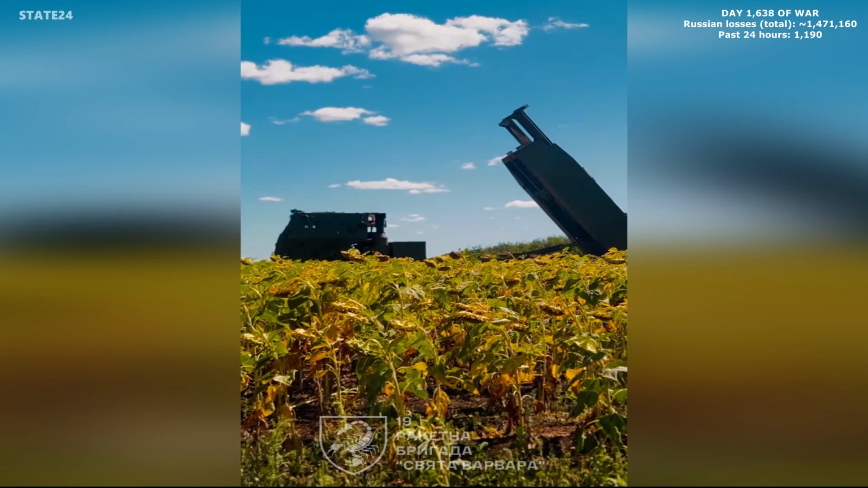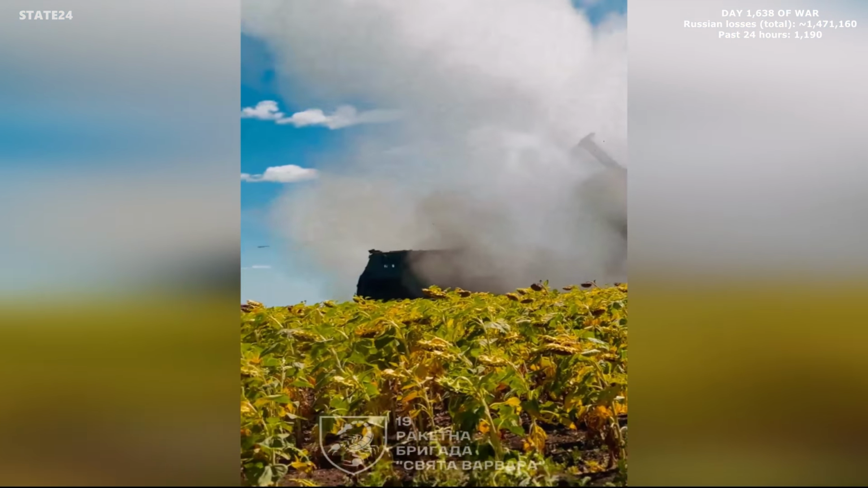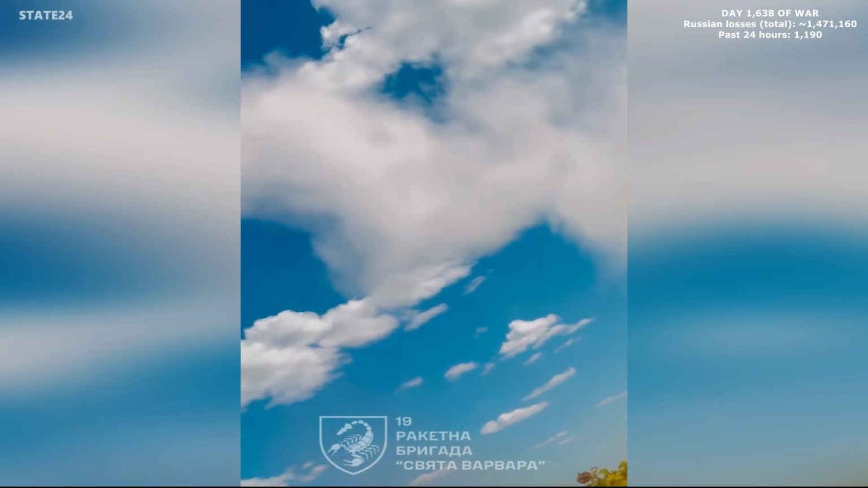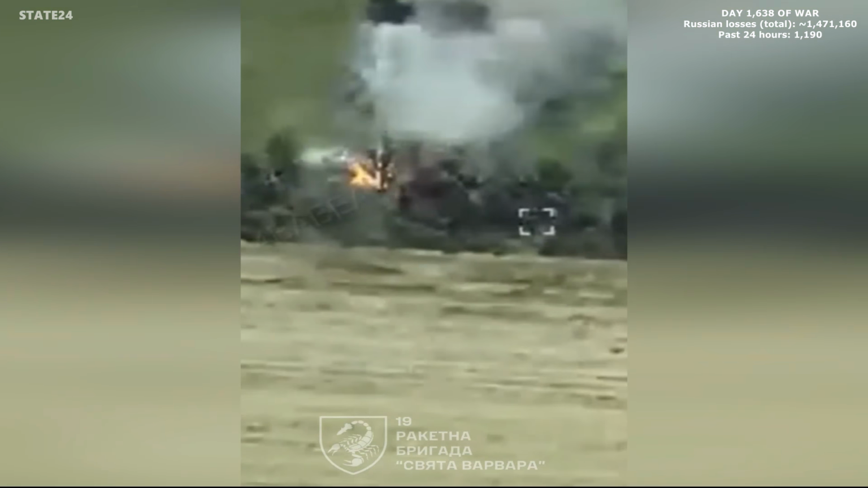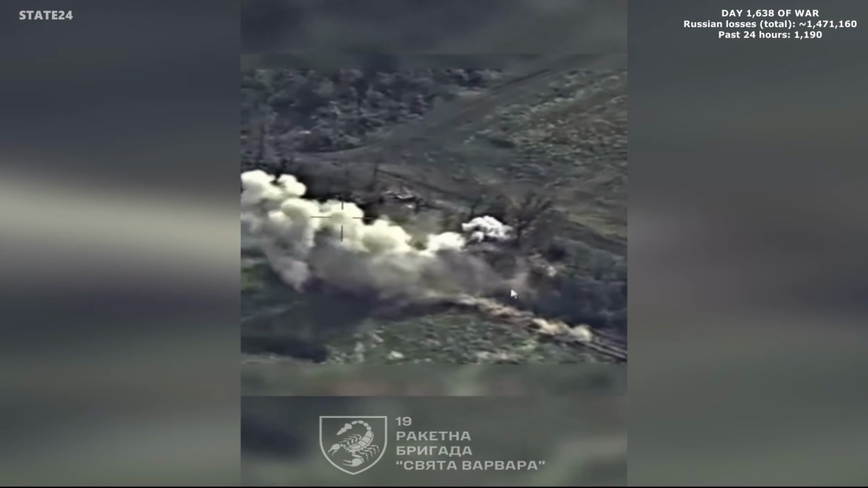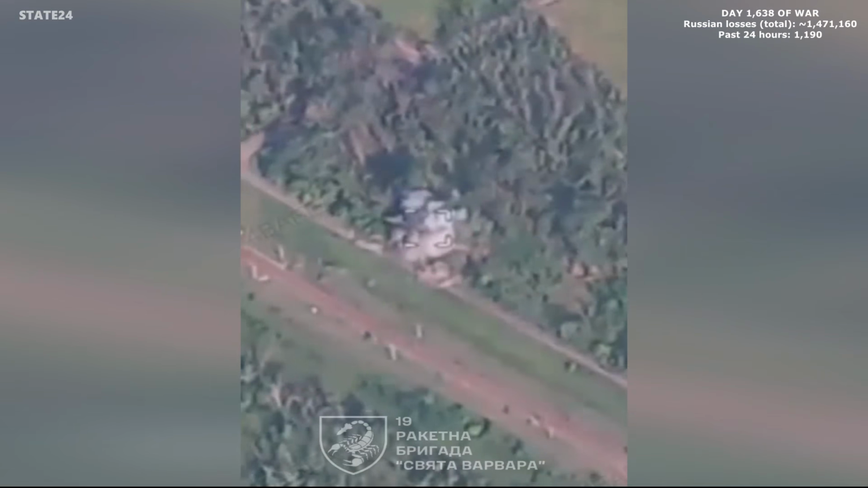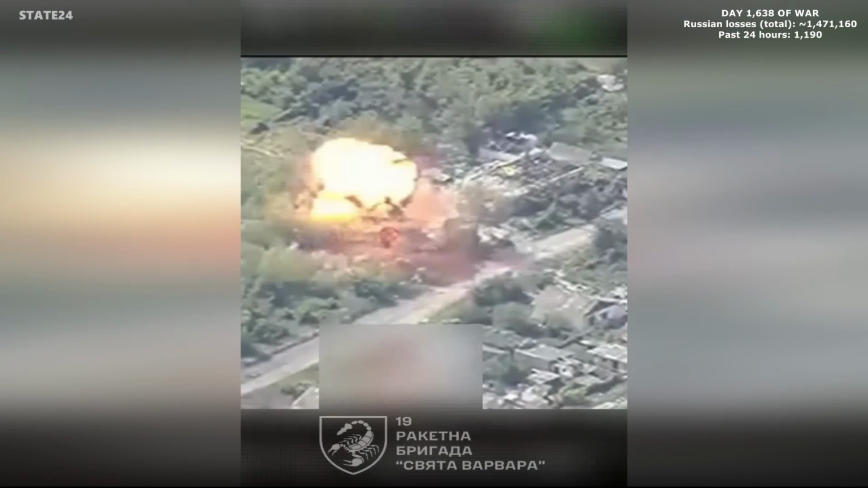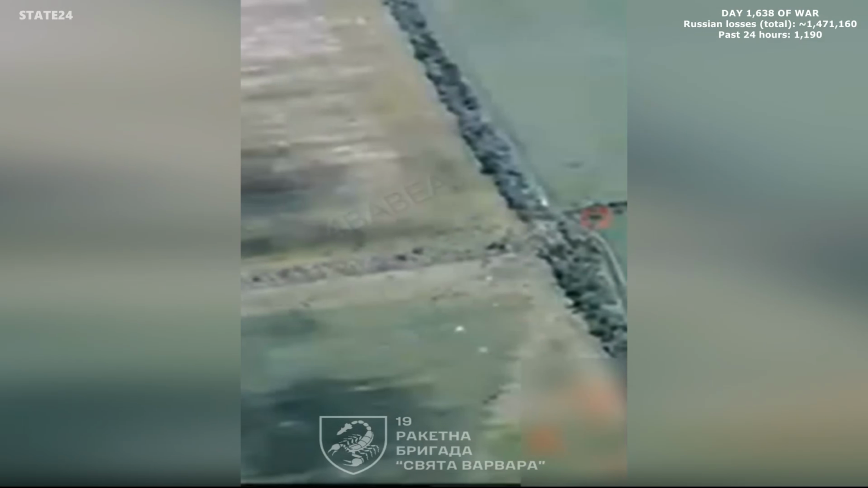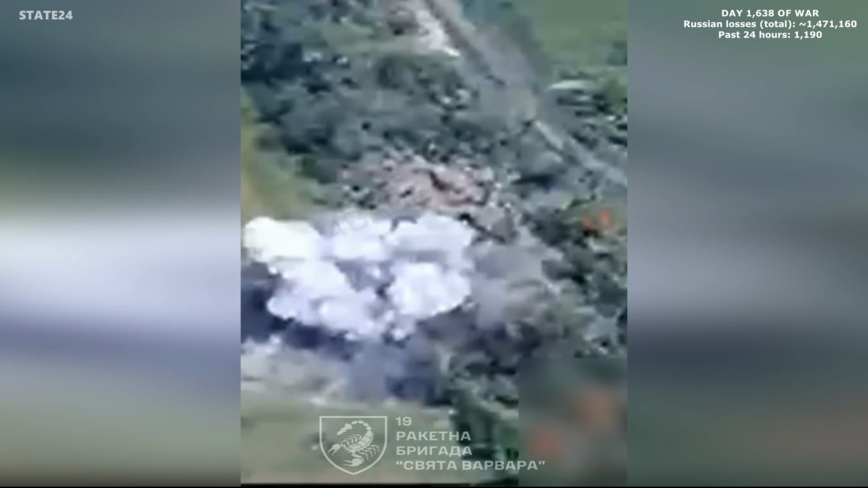HIMARS in action. Ukraine's 19th Rocket Brigade working at ranges up to 300 kilometers. Paired with aerial reconnaissance, the system identifies the target from above and fires from a position the enemy can't reach in return. Whatever Russia has positioned deep behind the front line, HIMARS is already in range of it.